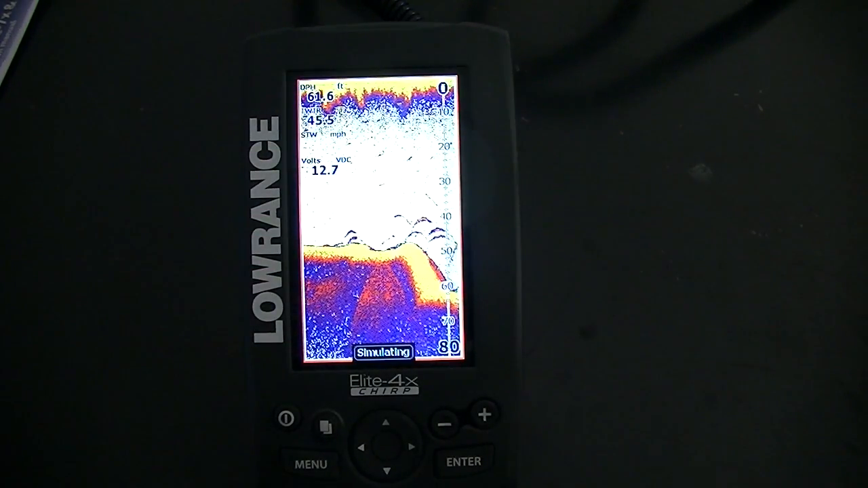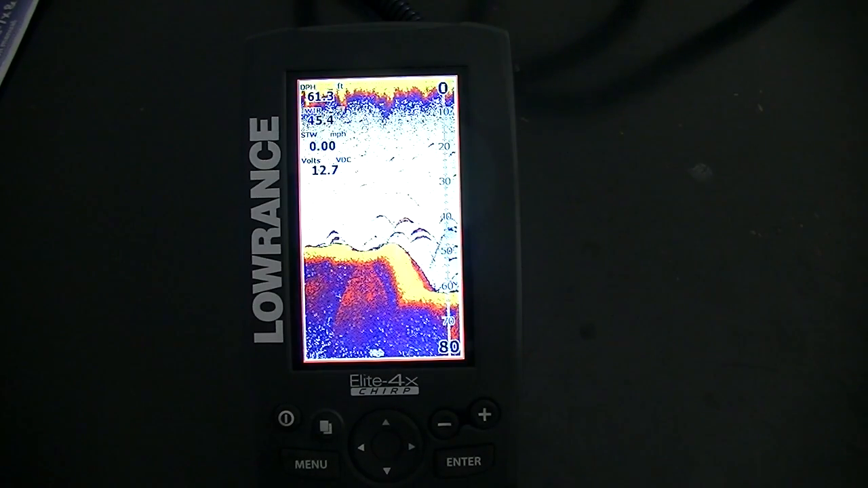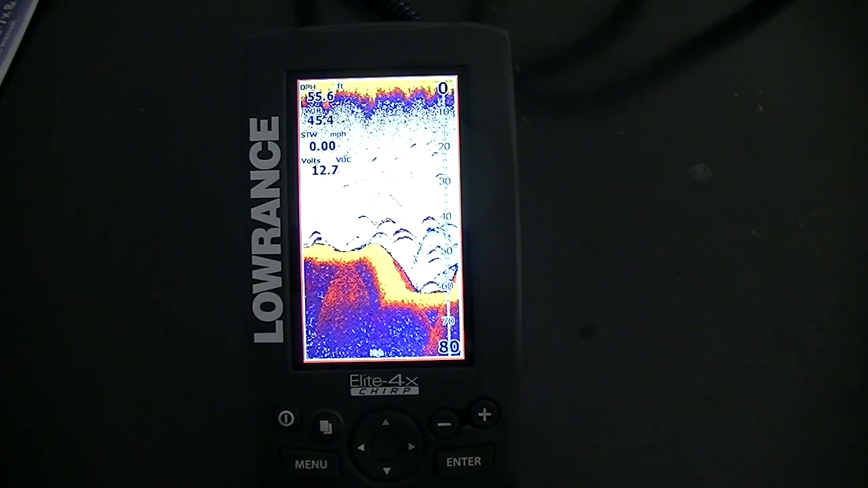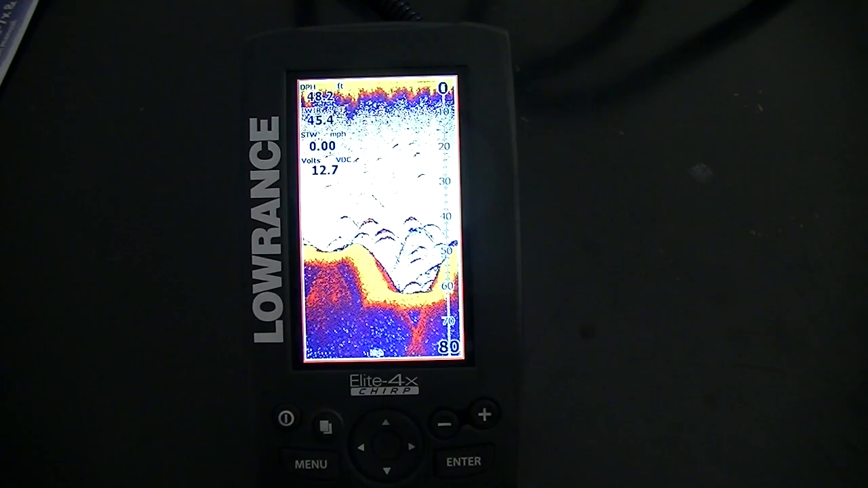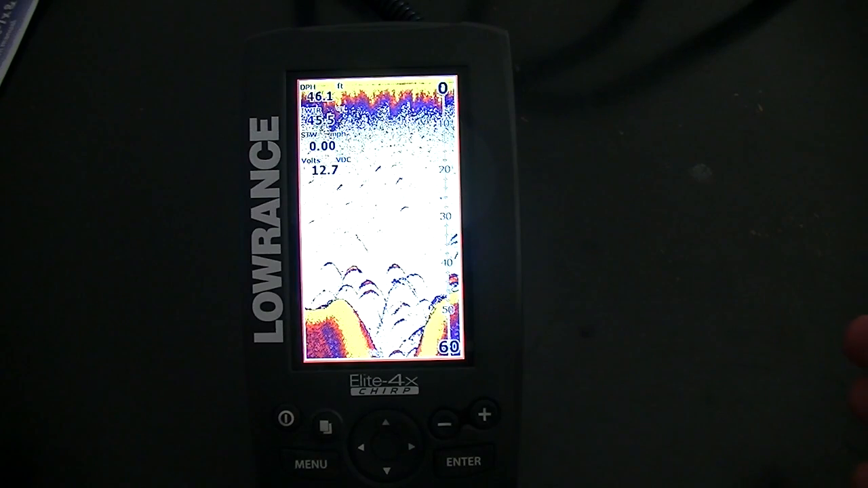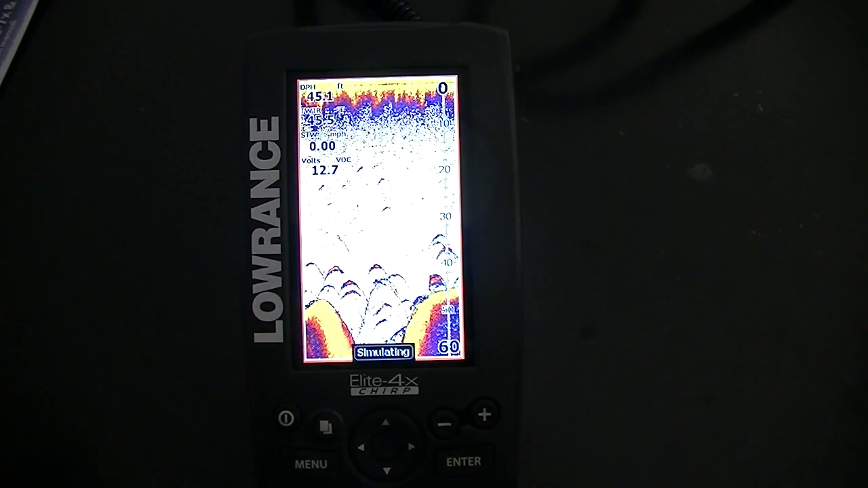I can't remember the name of it, but there's a Bass Pro Shops speaker on this, and he talks about it, and he actually shows a graph, and it shows a really good picture of why you actually see arches. But what happens if there's not a bass underneath your transducer? It's not necessarily going to show up as an arch.